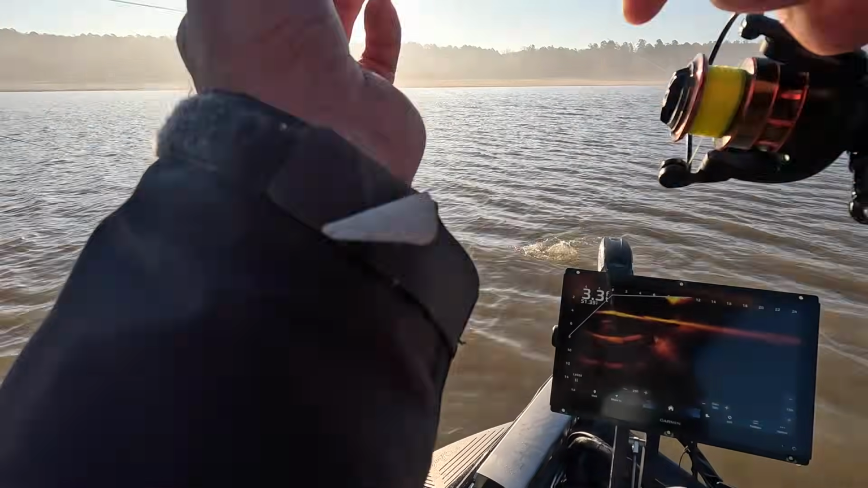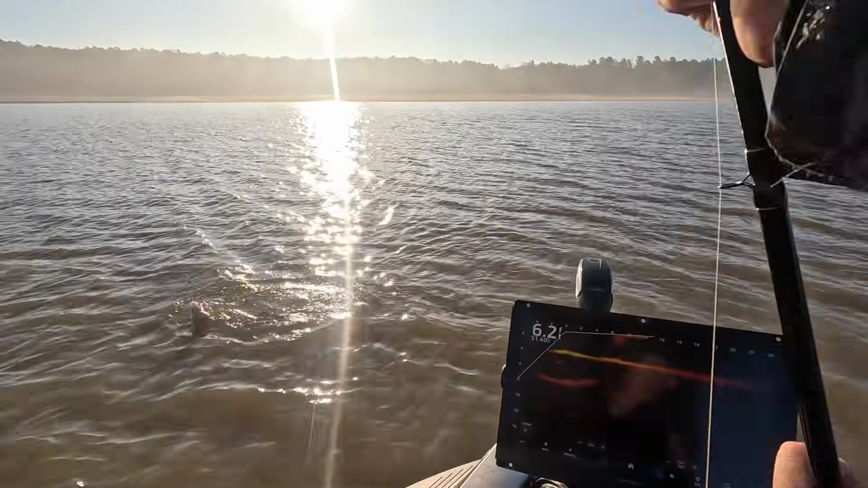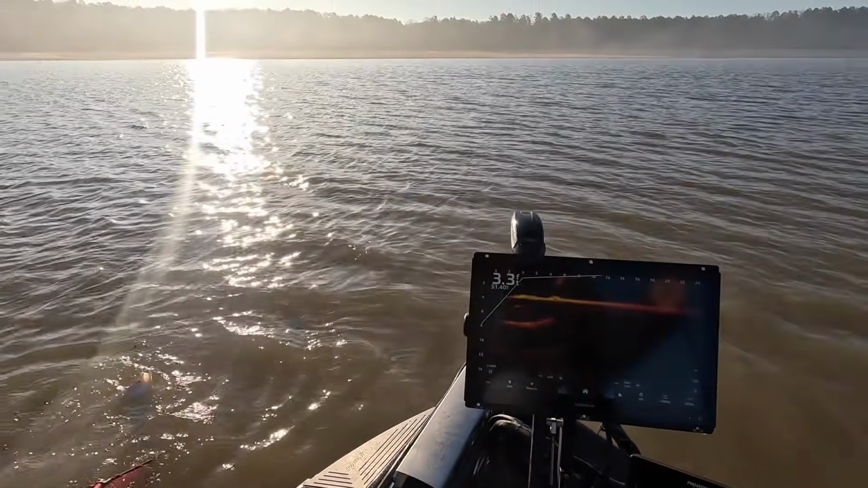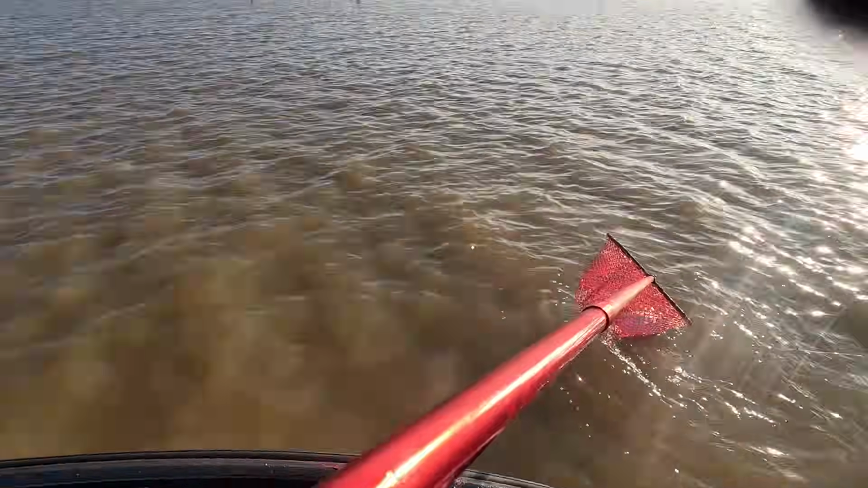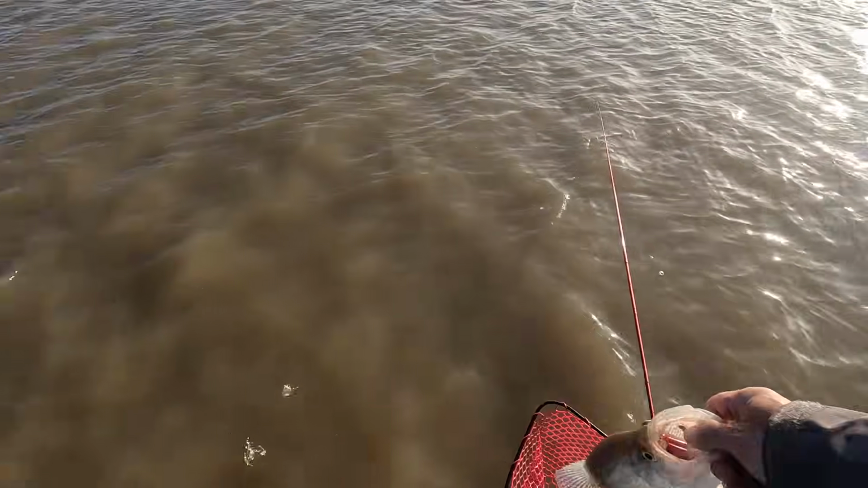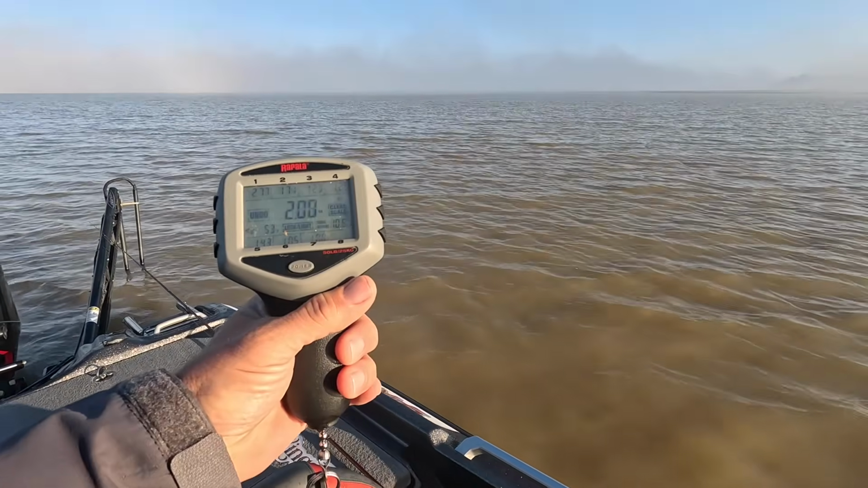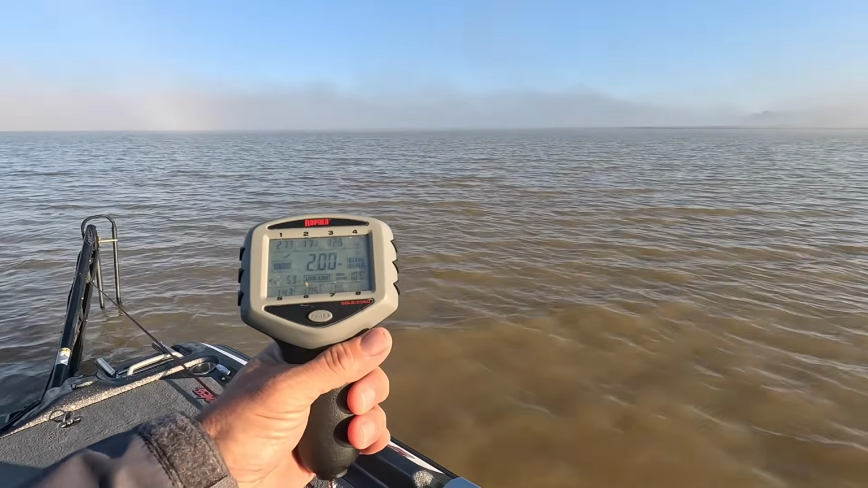That's a tank. Oh, 3 foot of water. Boom. Needs to be a little bit bigger than that. 2 pounds.